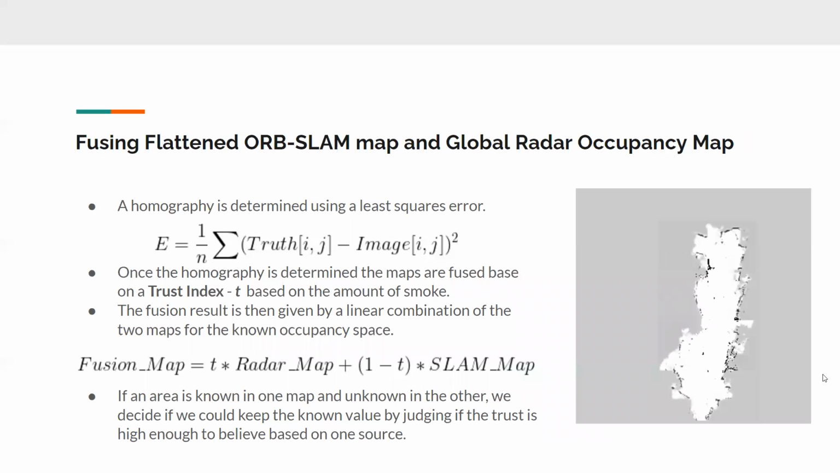So having the two maps mentioned before, we propose a method to fuse them. First, because of the scaling, orientation, and translation issue with the ORB-SLAM map, we first need to find the homography to minimize the error between these two maps. We propose to use the least square error to do that. The error is defined as a pixel by pixel error. Once the homography is found, we then